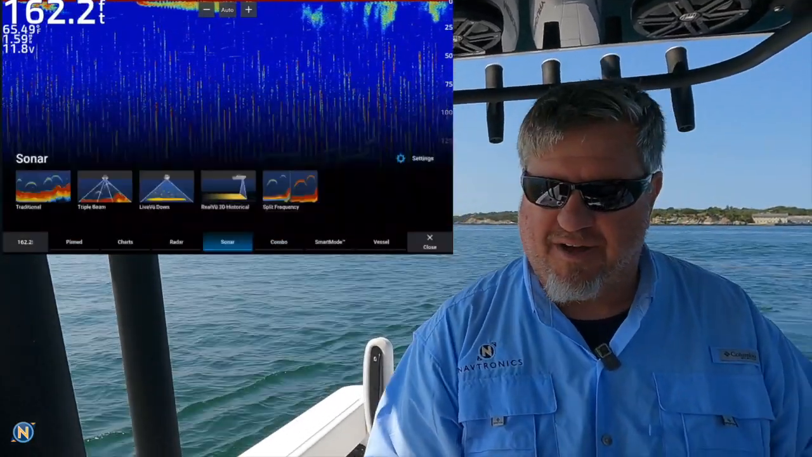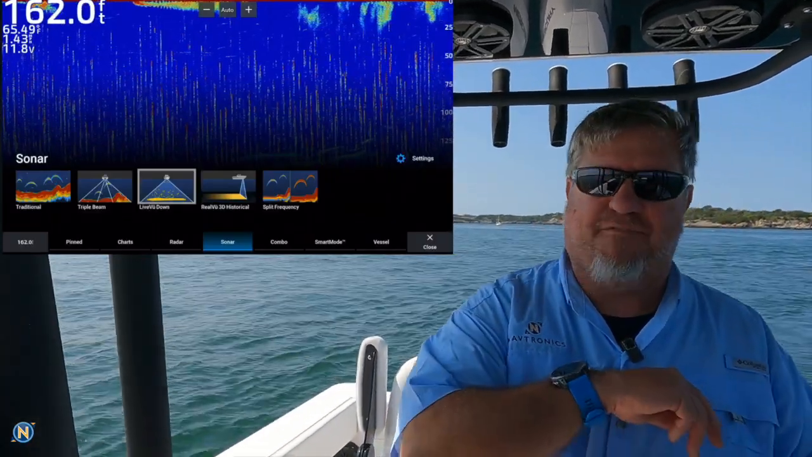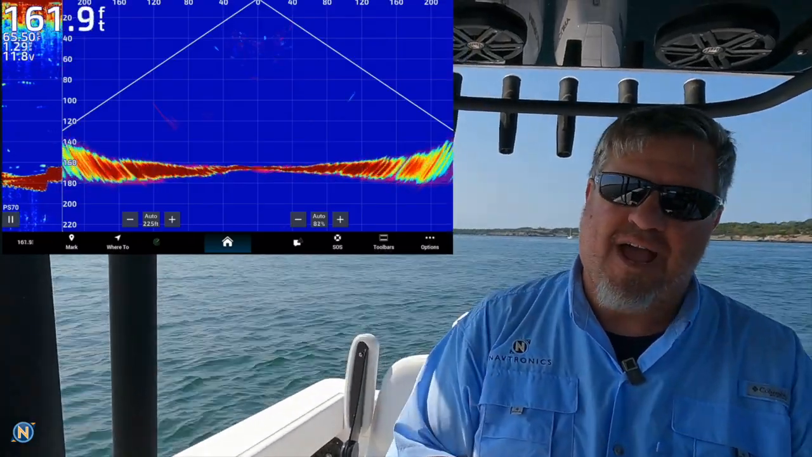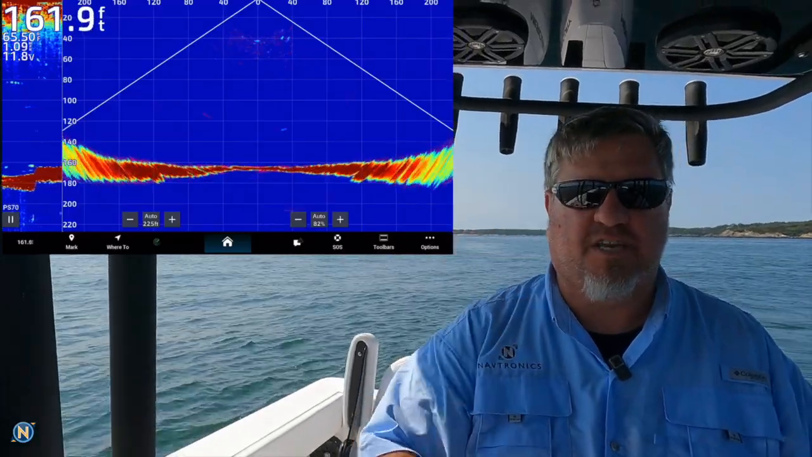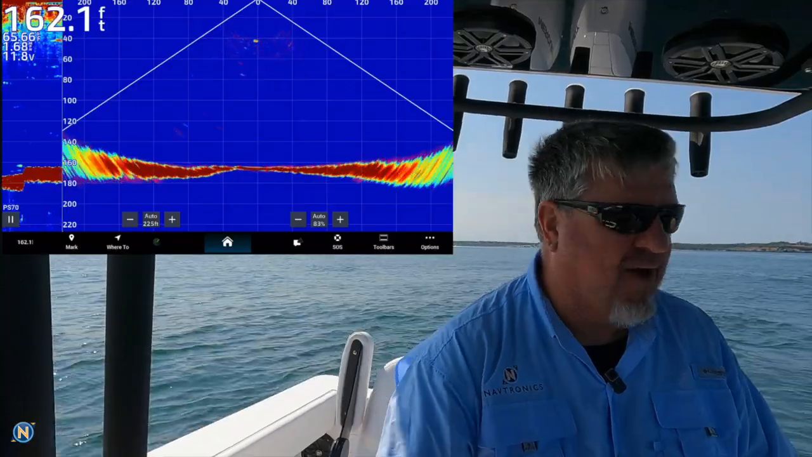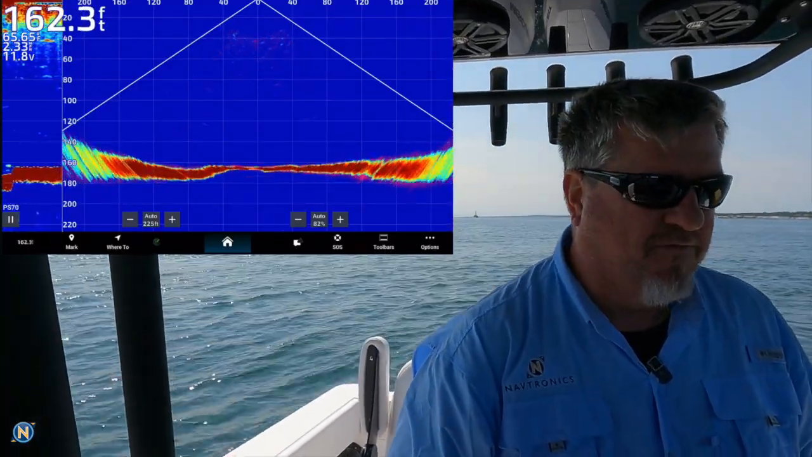So what else do we have on here, guys? Let's see. We can go back and we can do a live view. And now we're going to get a live view down happening on the bottom here. And again, we really can start to see what that beam angle looks like as I start to come around. And we're going to spin around and go back over the wreck area here. And we'll start to see some more of those things.